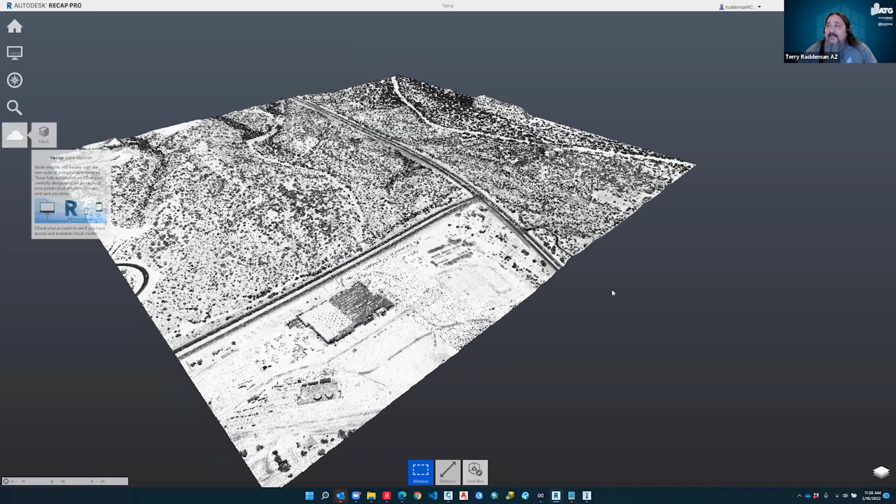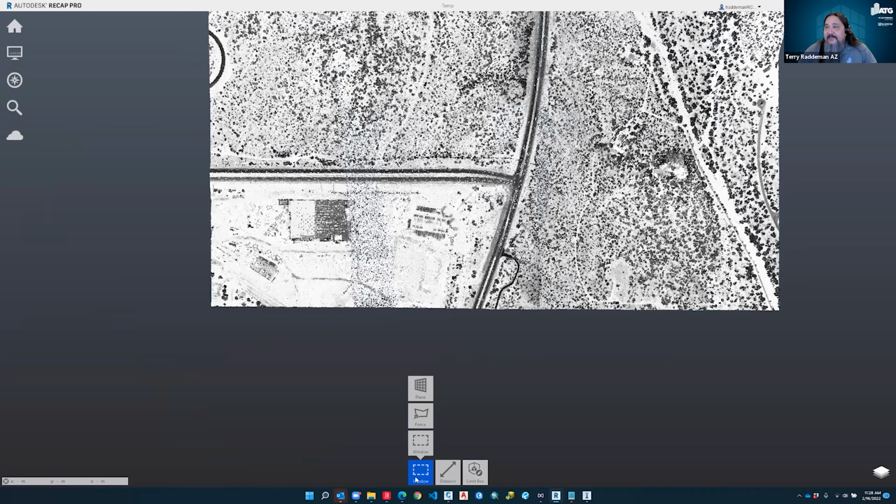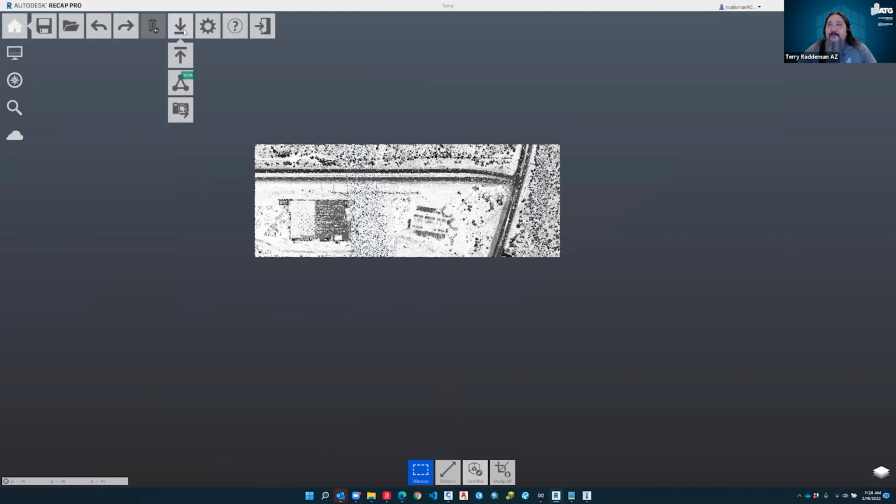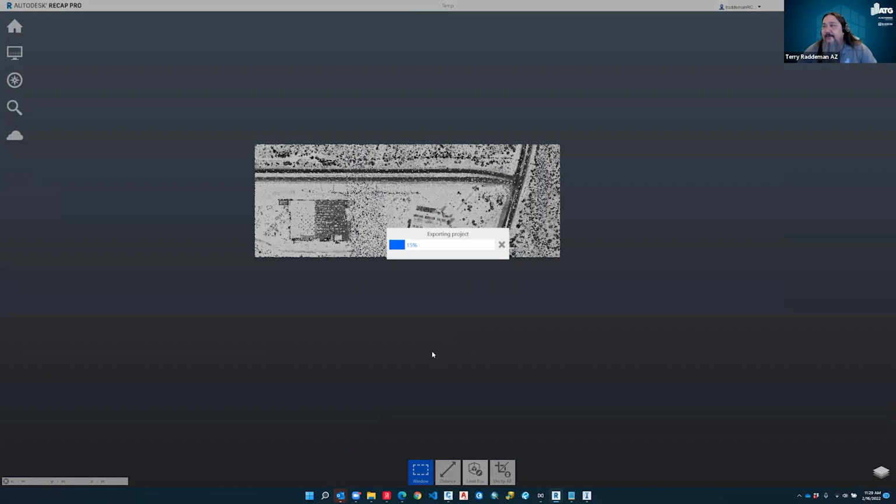And so I'm going to take this data and do the same process. We're just going to cut out a strip of this. So I'm going to go ahead and select an area. I'm just going to select this building and the roadway here, and we're going to clip this out. And then I'm going to take this and export this data out as well. I'm just going to name this building site, and I'm going to change it to an RCS file, and I'll put it in the folder there. And then we'll go ahead and process that.